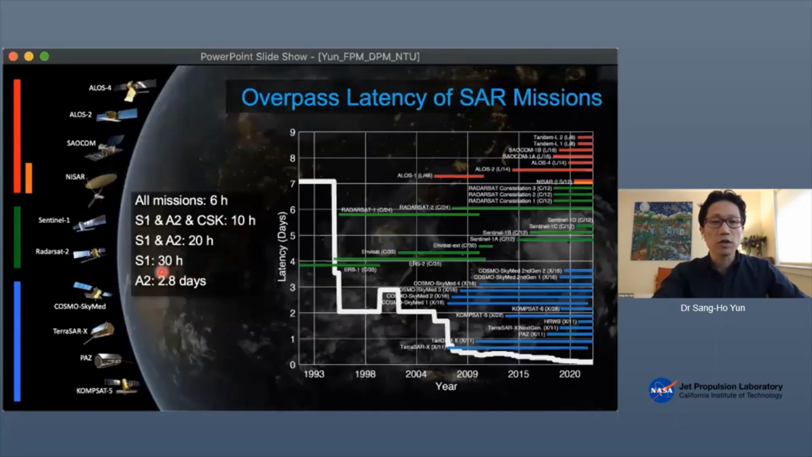If we consider a SAR mission that has an open data policy, which is Sentinel-1, it goes up to about 30 hours. But this is still very good news that we only have to wait about 30 hours until the first time we see, after an event, the satellites flying over us, or wherever the event happened.